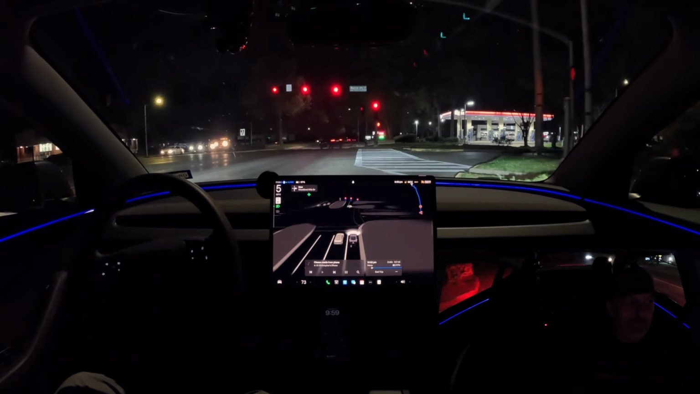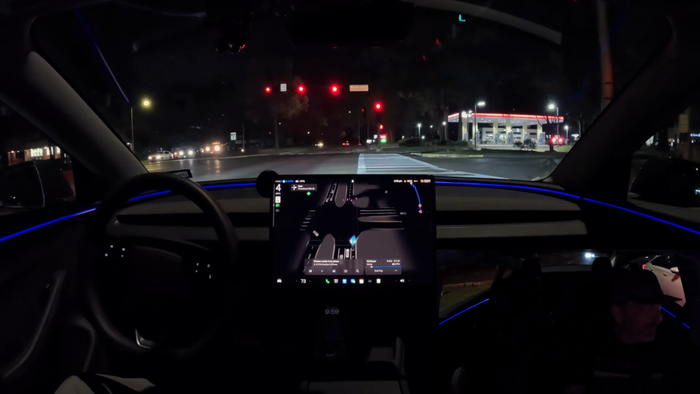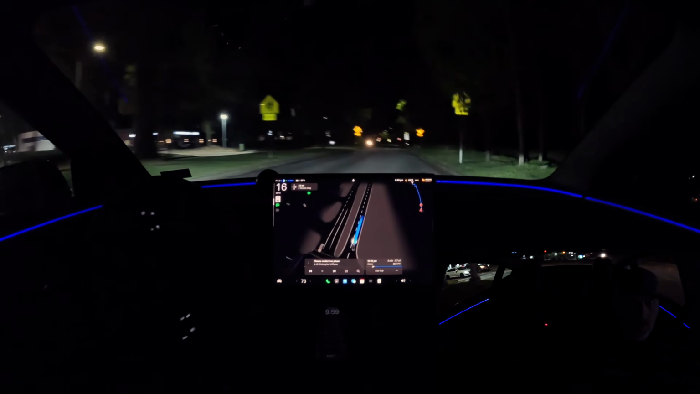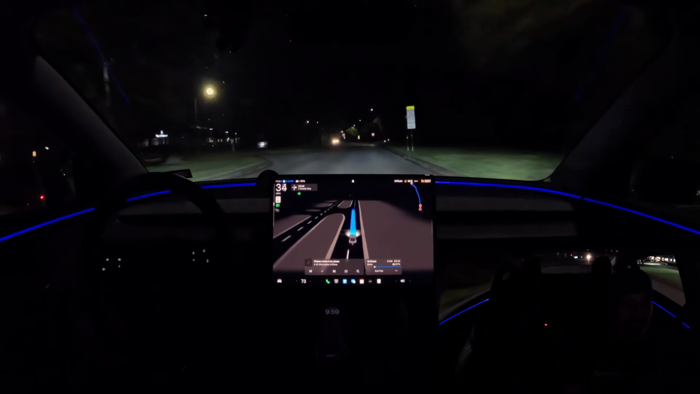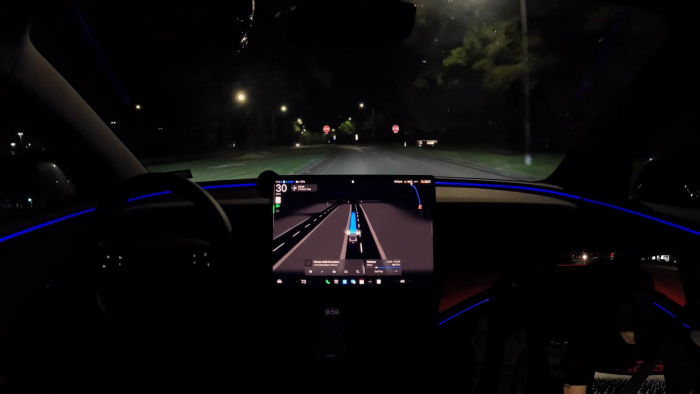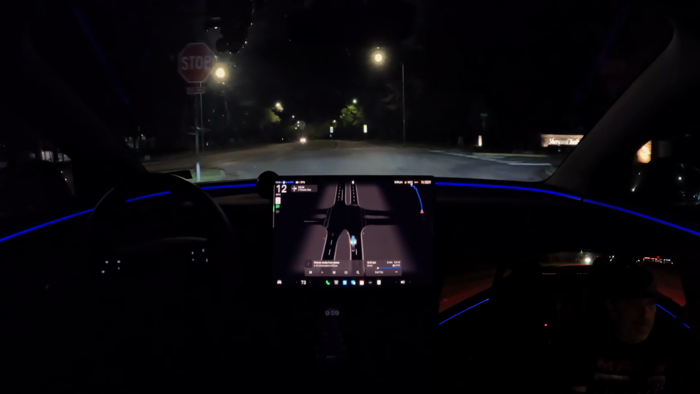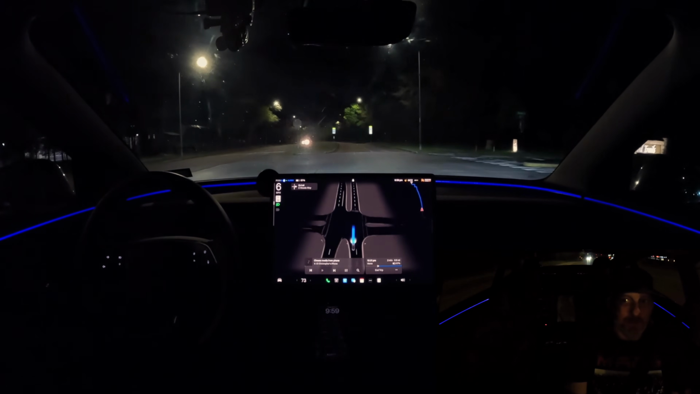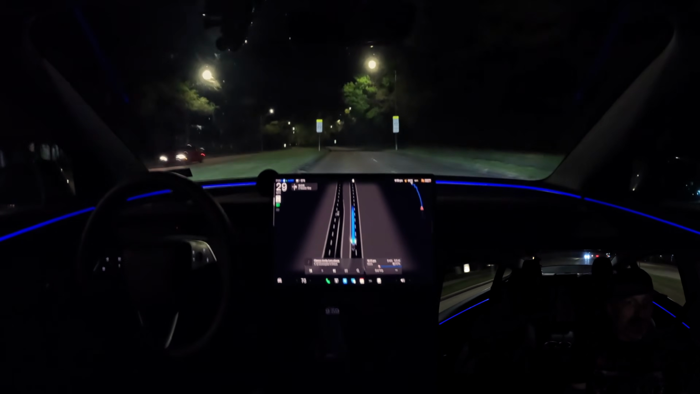All right. Pull up here. We got a red light. You can turn right on red. There's nobody coming. There we go. Great job. All right. Come up to the four-way stop. No other vehicles here, so this one should be easy. Come to a complete stop and then go. That's an easy one. Not a lot of decision making there.